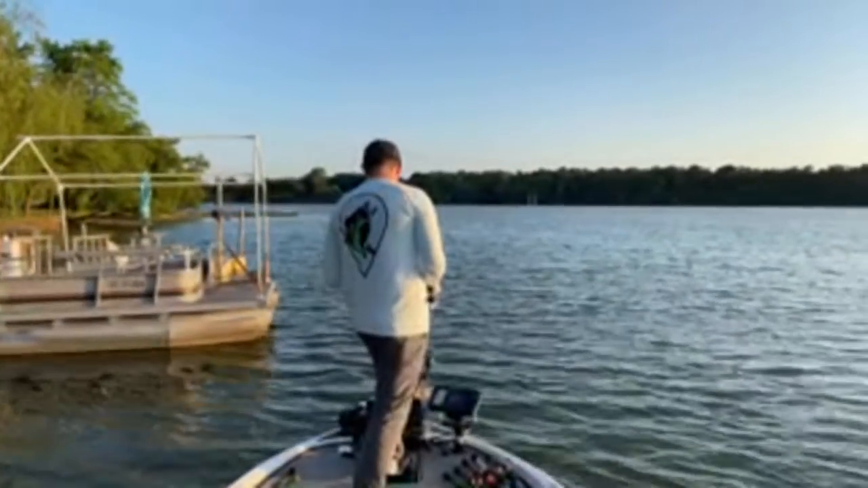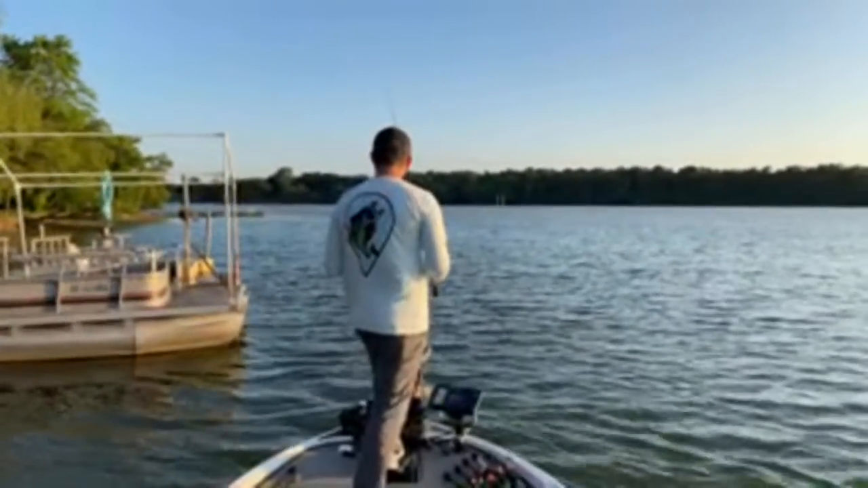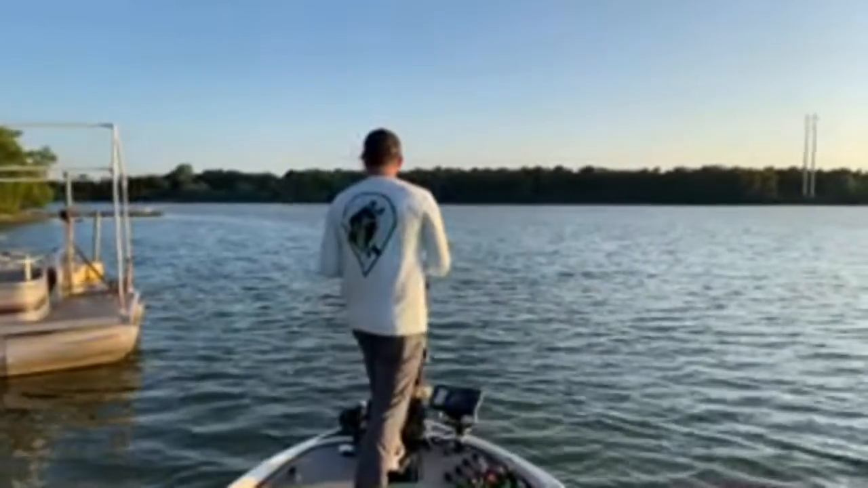But looks like nobody's home in this, so that's why you don't fish history. I had one little bite, probably from a bluegill.